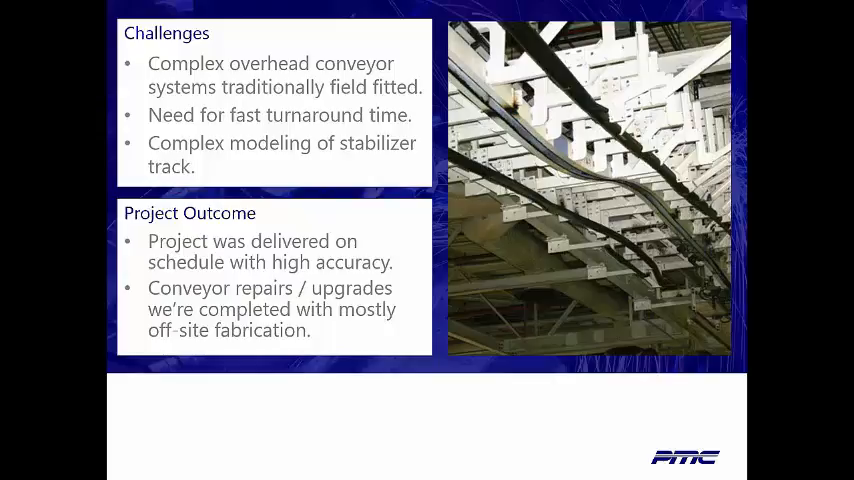On the first project, they didn't totally trust us, and they sent a lot of field personnel to make sure it would go in well. By the third or fourth project now, they're pretty much fabricating the stuff off-site, and it's simply fitting into place within the plant.